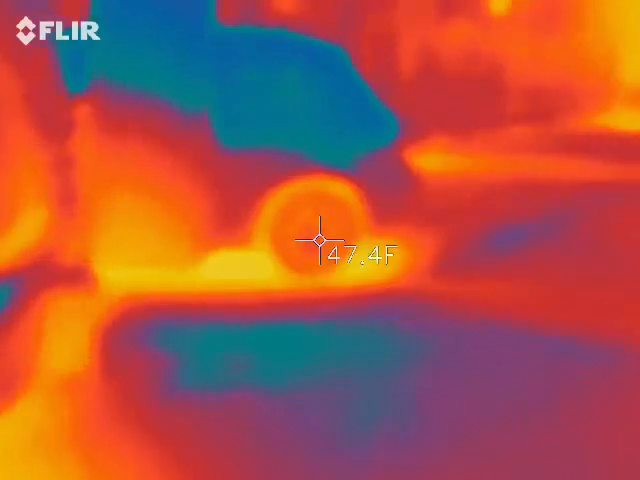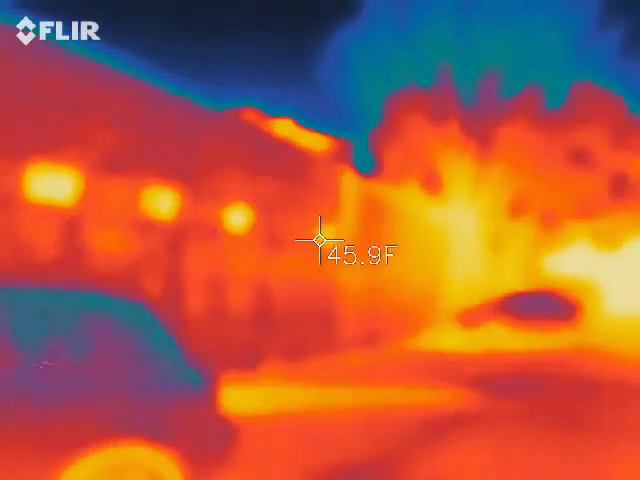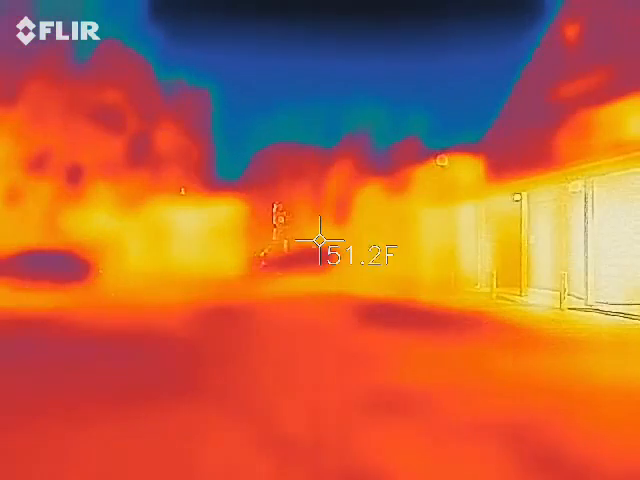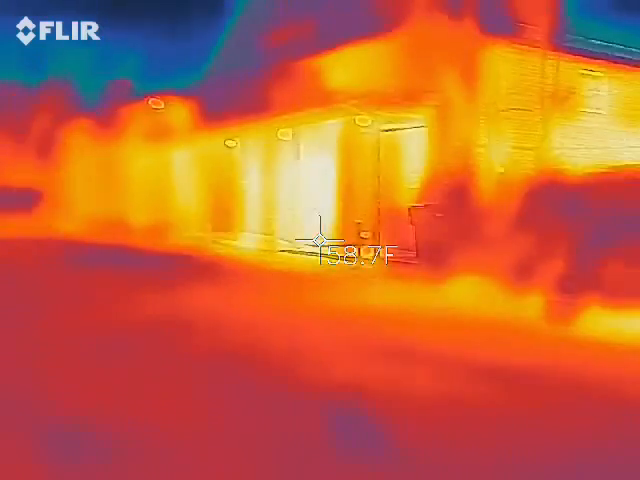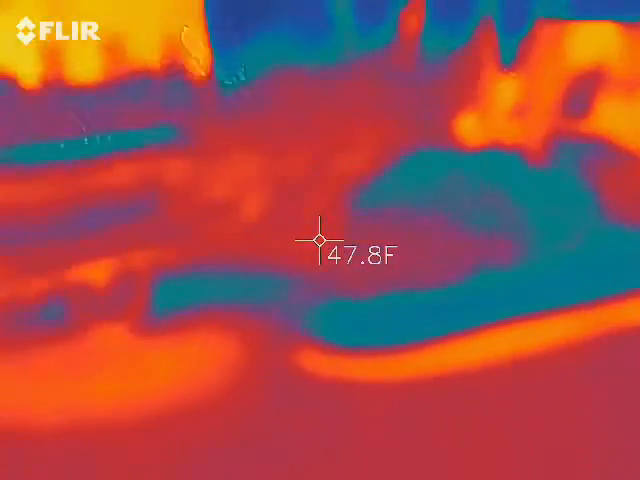Checking out the Hummer, I see. Yeah. Is this what you guys all thought it was going to be? Oh, look at that. Where did she just go? I don't understand what this is.